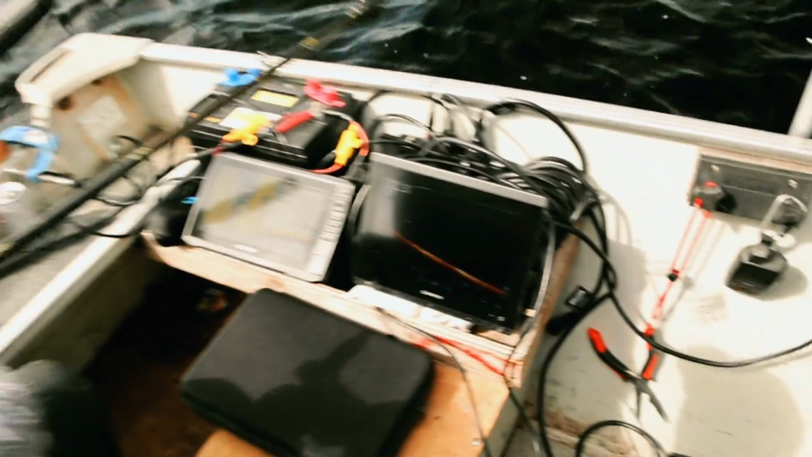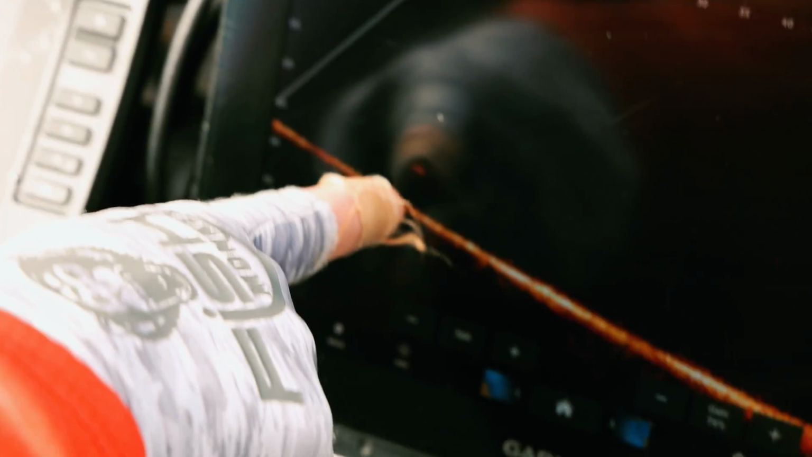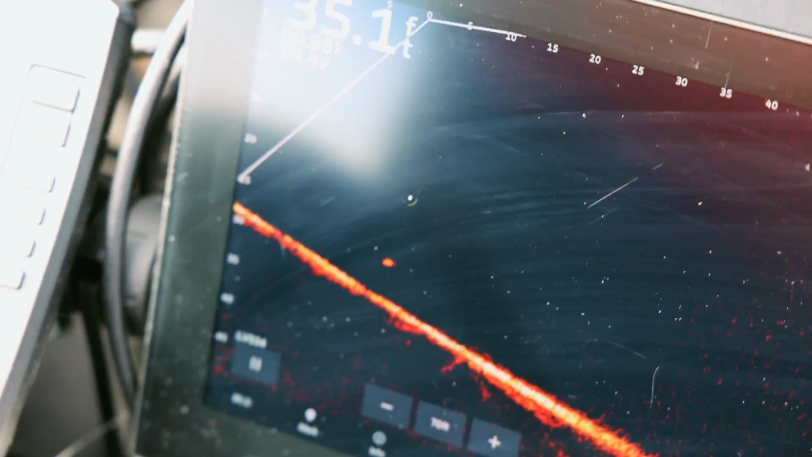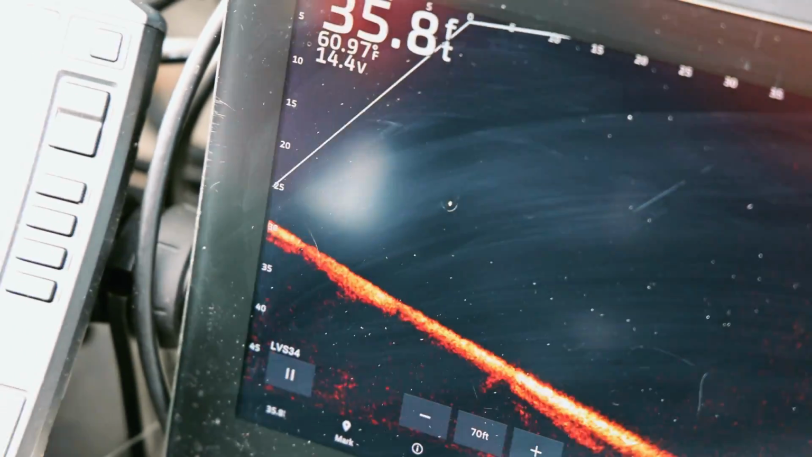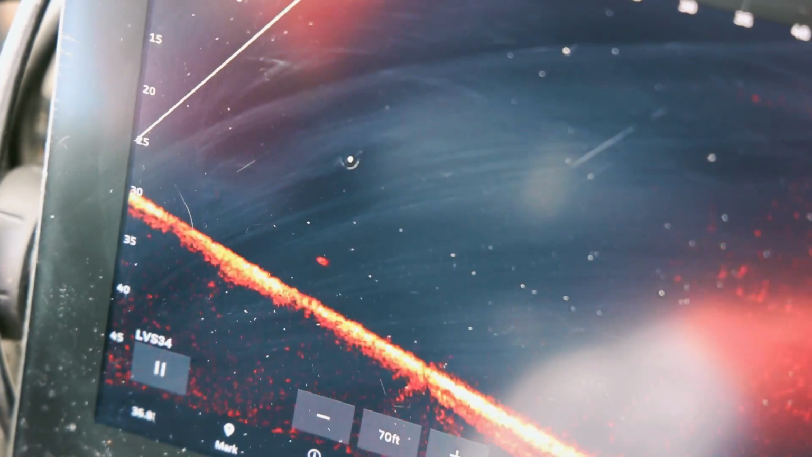There he is. Ready? Here he is. Here you see him. He's right here. Okay, I'm gonna go to neutral. Yeah. Okay. There's the bait. There's the bait coming down to the fish. Turn it a little bit. There he is.